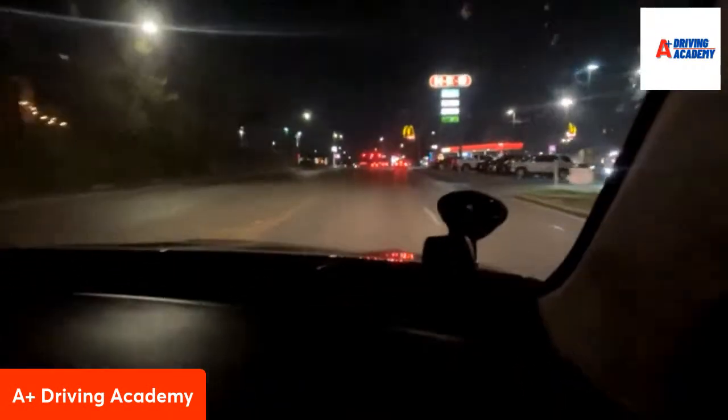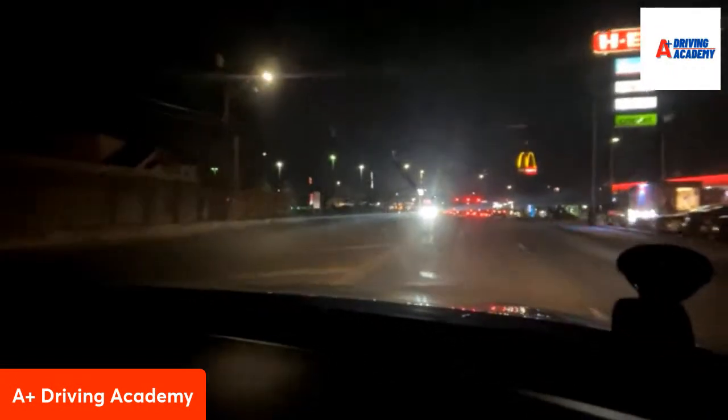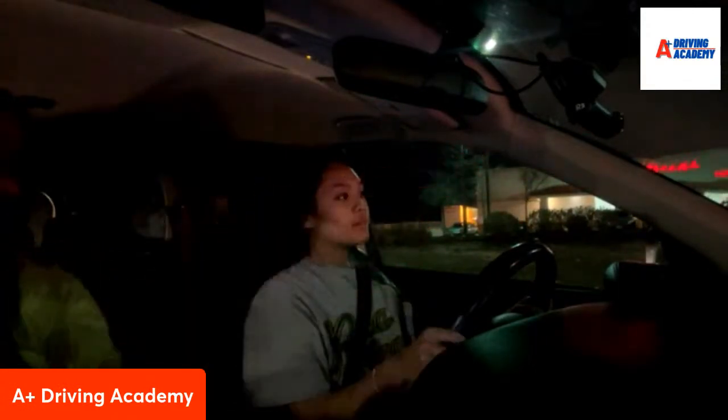And we'll be making a left turn. Good job. This time, it has a median, and it's a sharper turn.